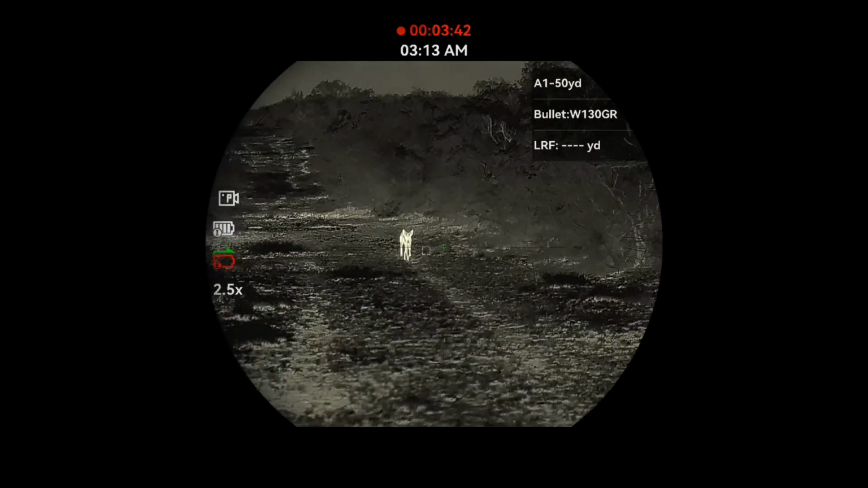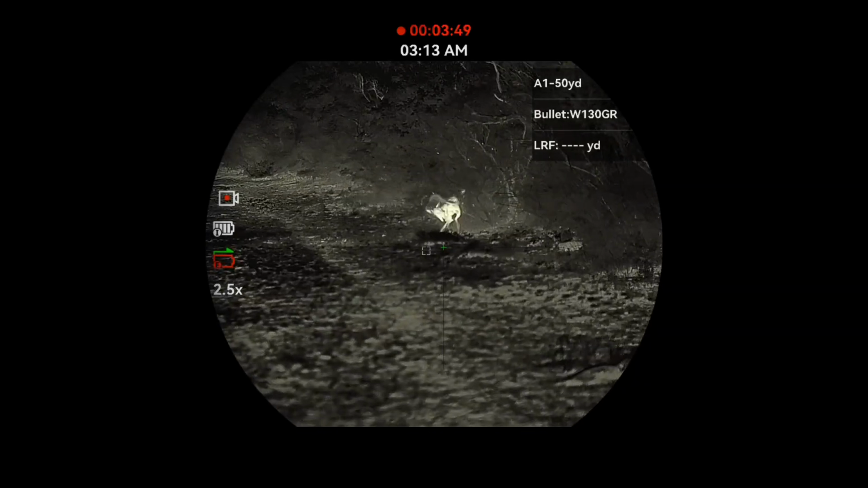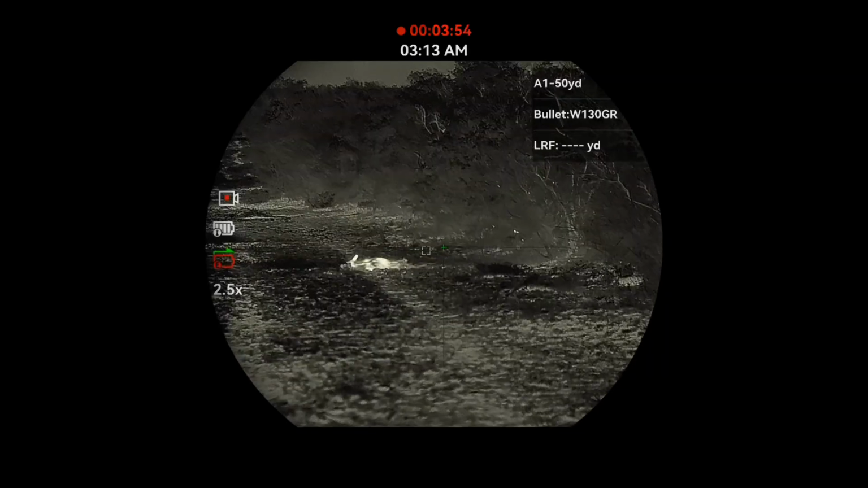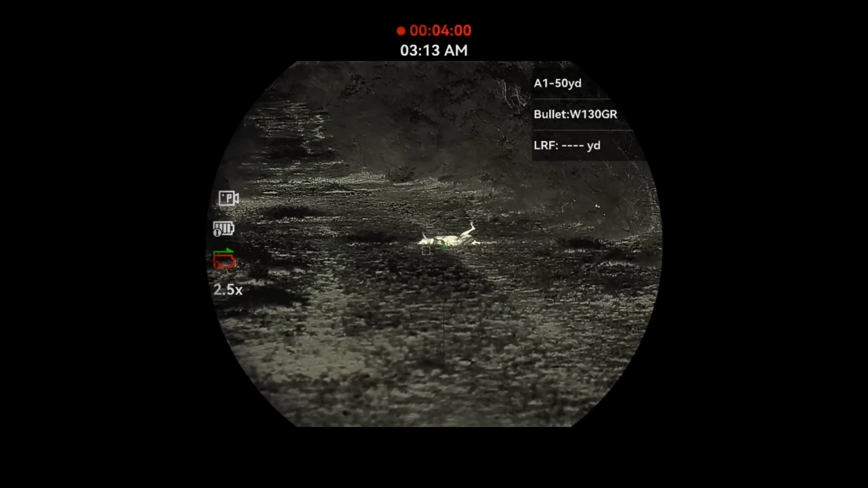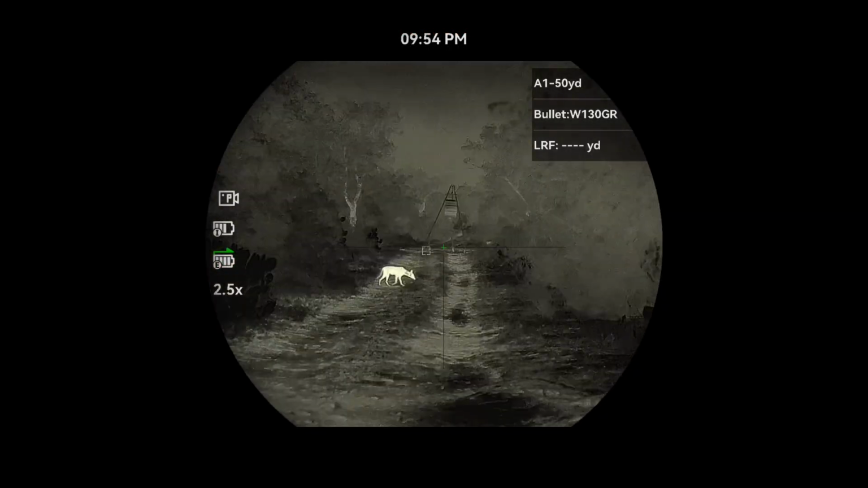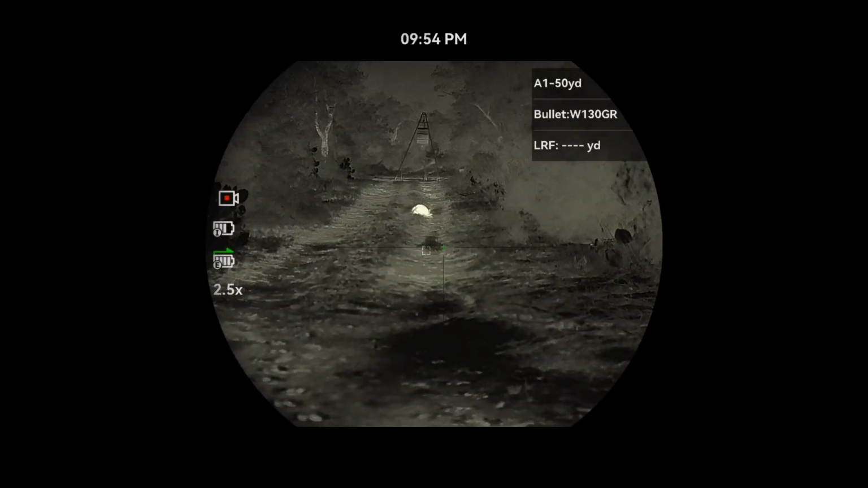And there he is. And it was close. I think it was like 30 yards. So I didn't want him to get my scent. And the next one, I think this was like 50 yards. Shot kind of quick, and there's a couple pics.